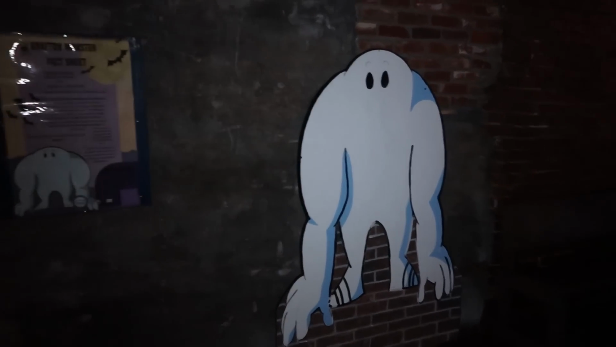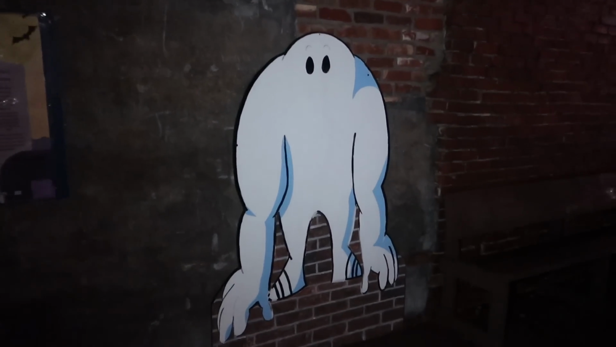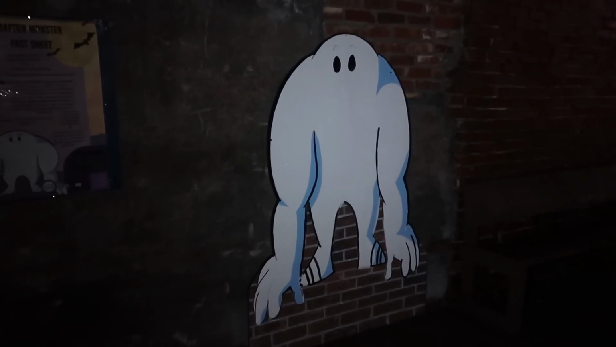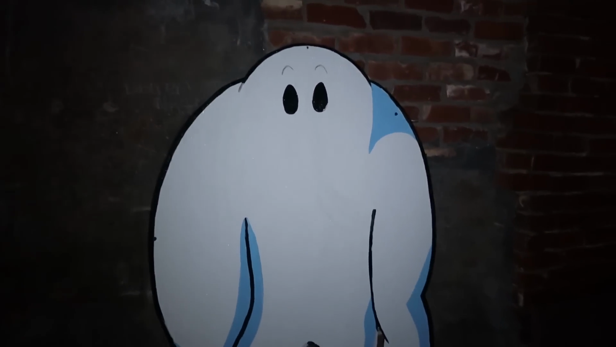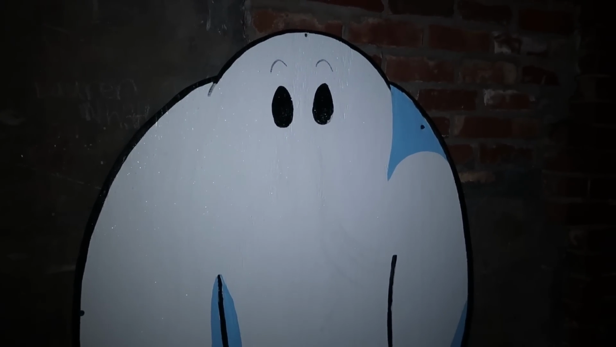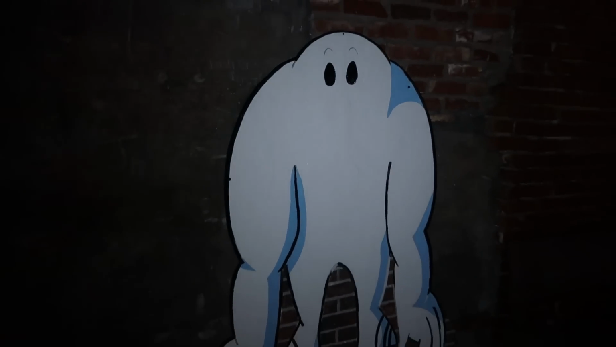But yeah, I mean, at this point, I think the Grafton Monster is a monster that has only recently re-emerged in the public consciousness. So right now you can come here to get your selfie made with this Grafton Monster. Hopefully, maybe there can be more in the future. Maybe there can be a Grafton Monster festival. Maybe someone will open up one of these old buildings and make a Grafton Monster museum.